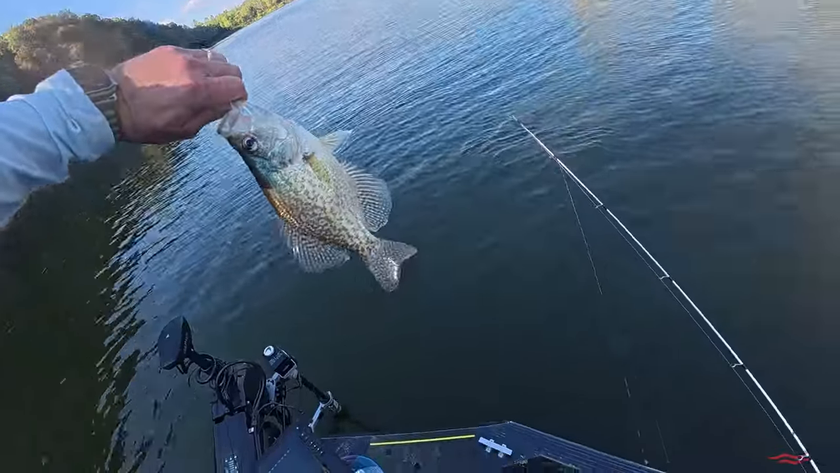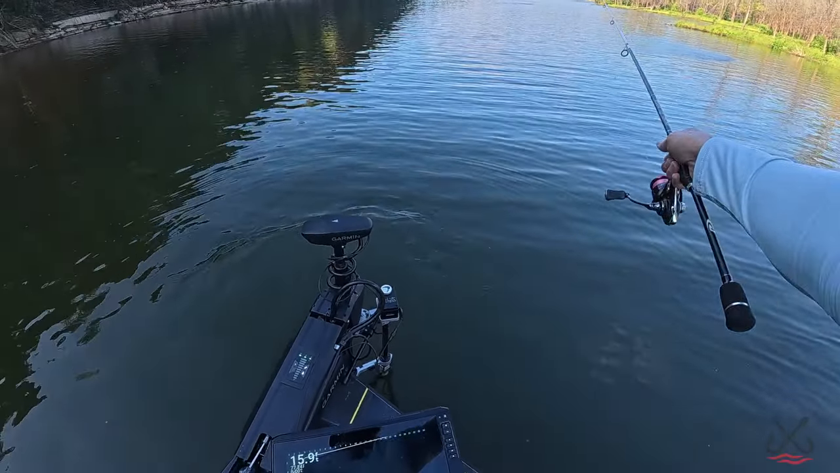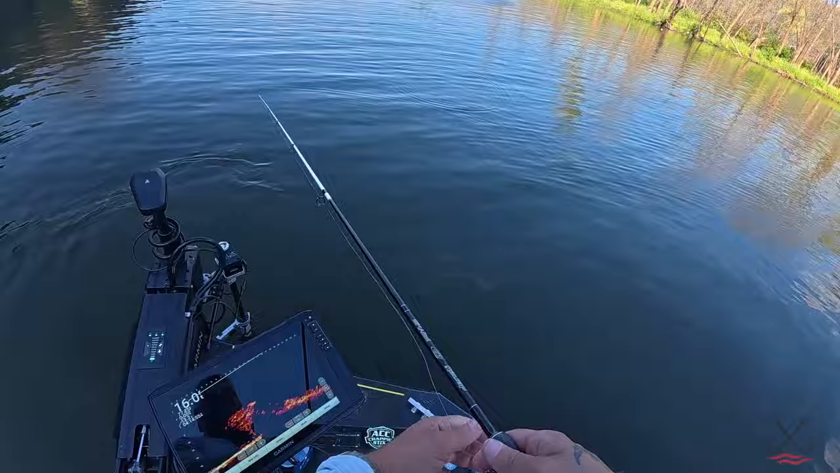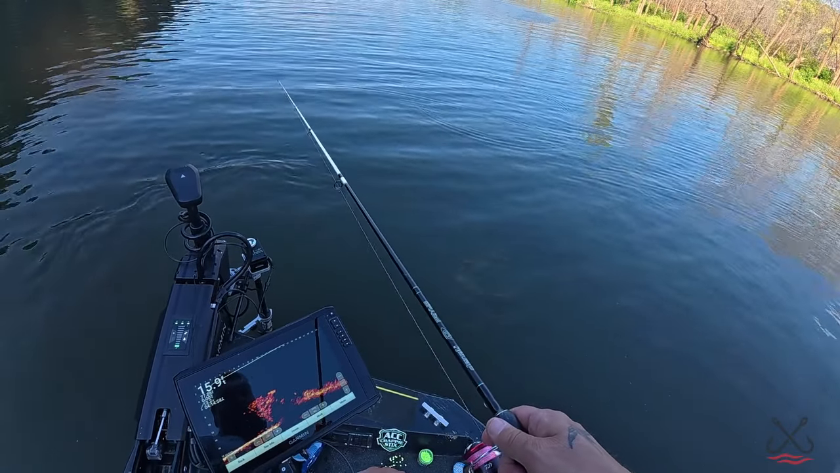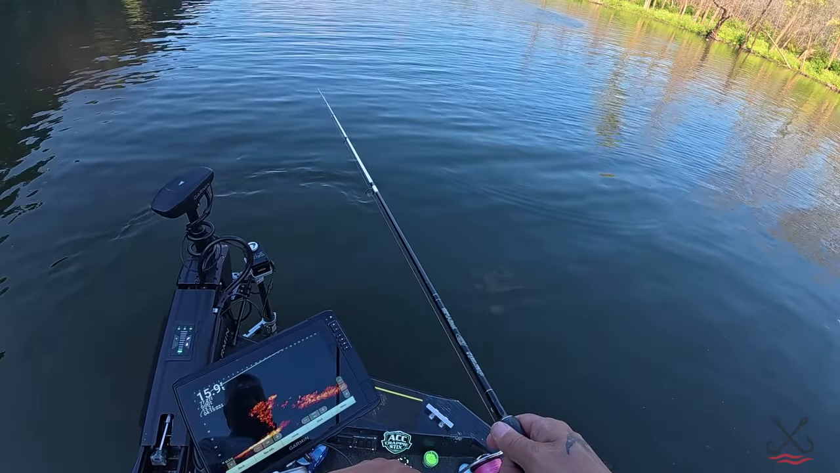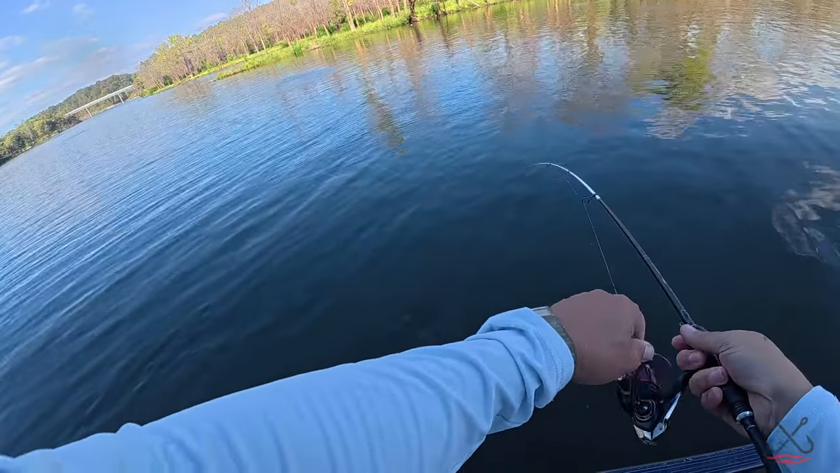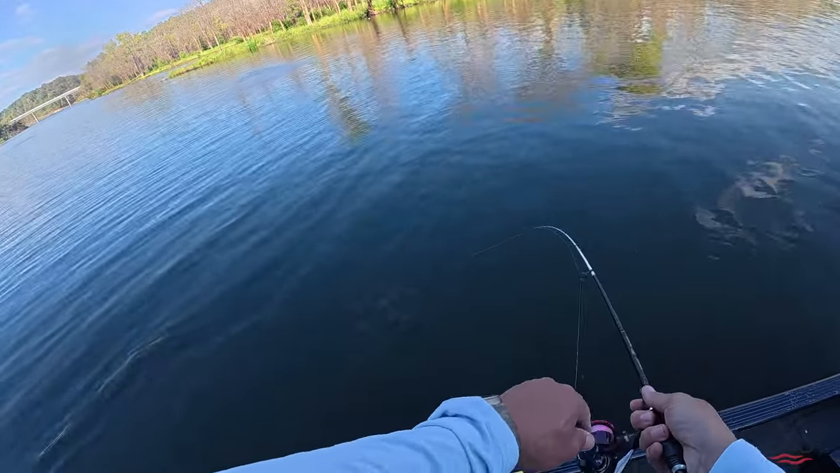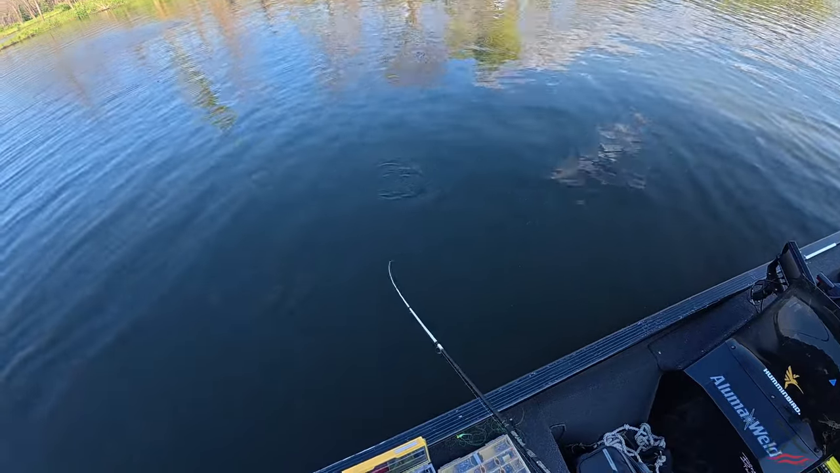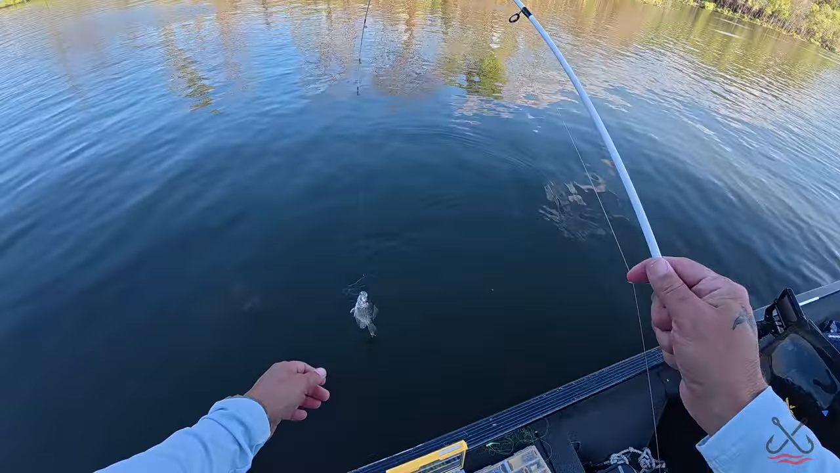There's a black crappie. Boy, he jarred that thing. Oh, it's a good one.